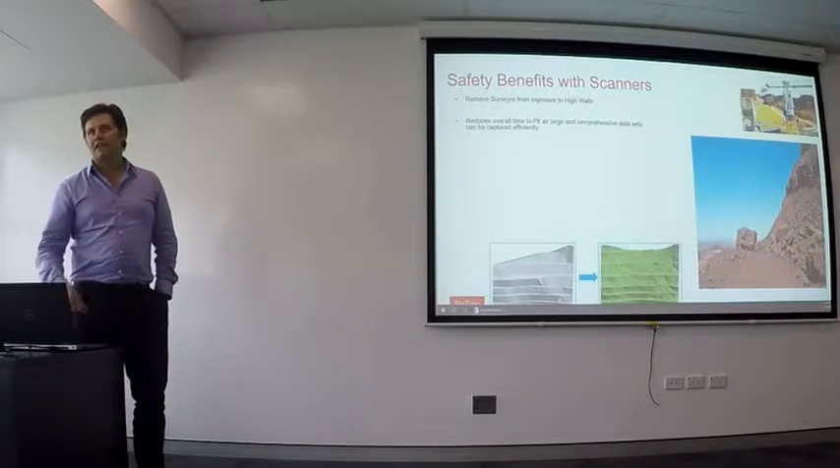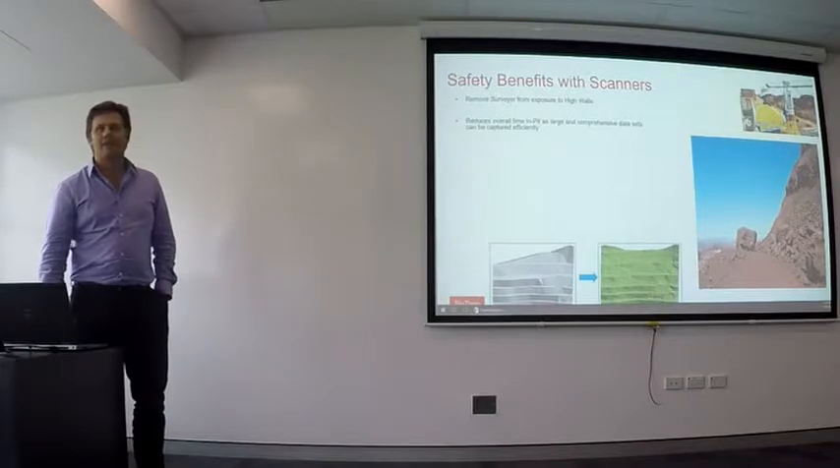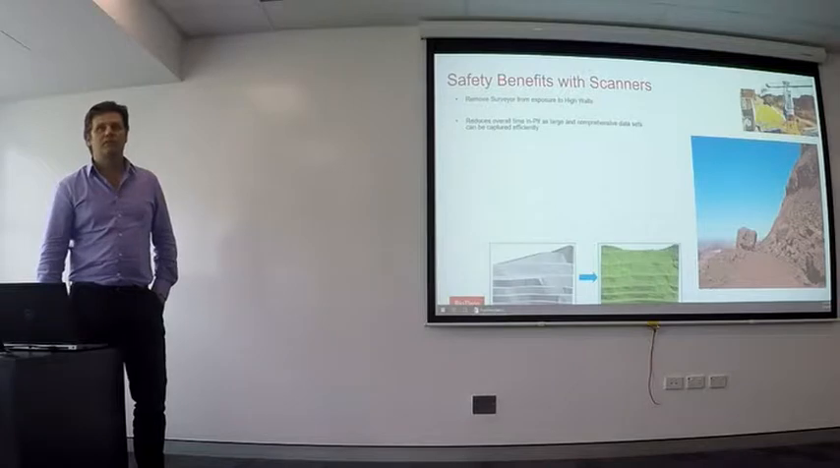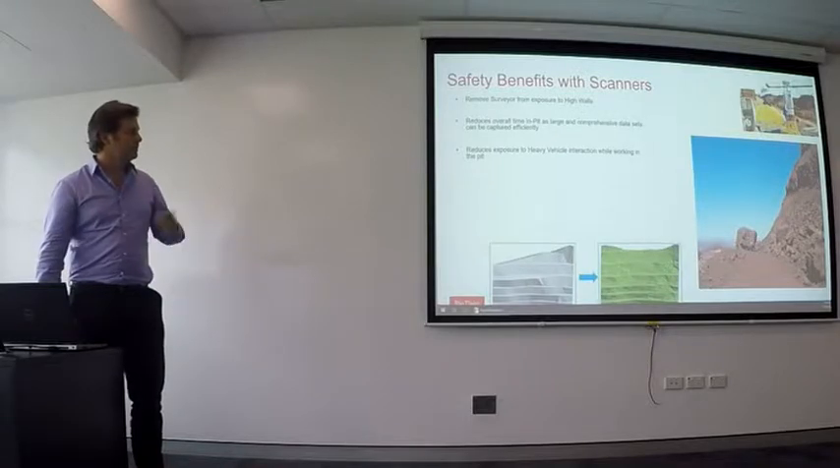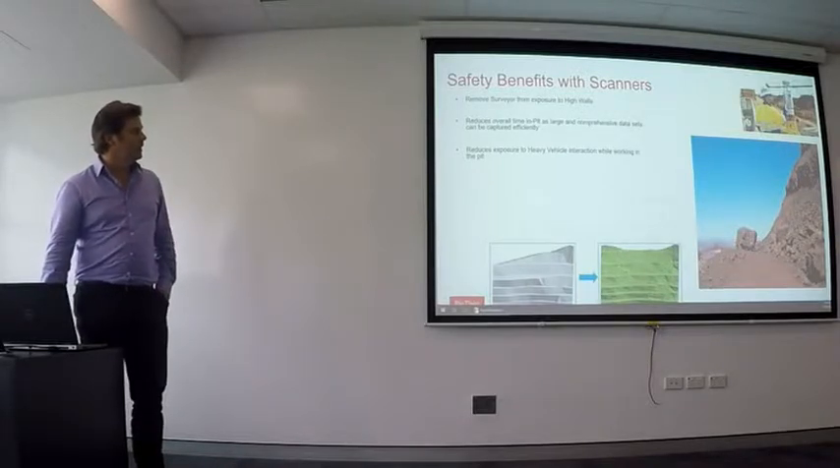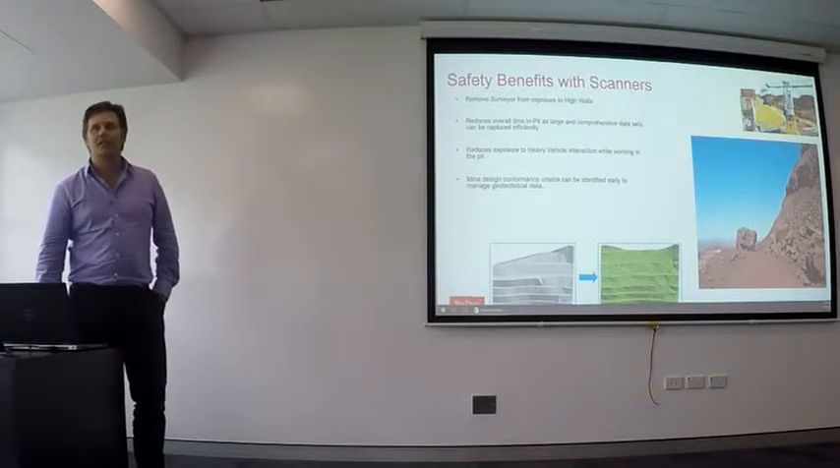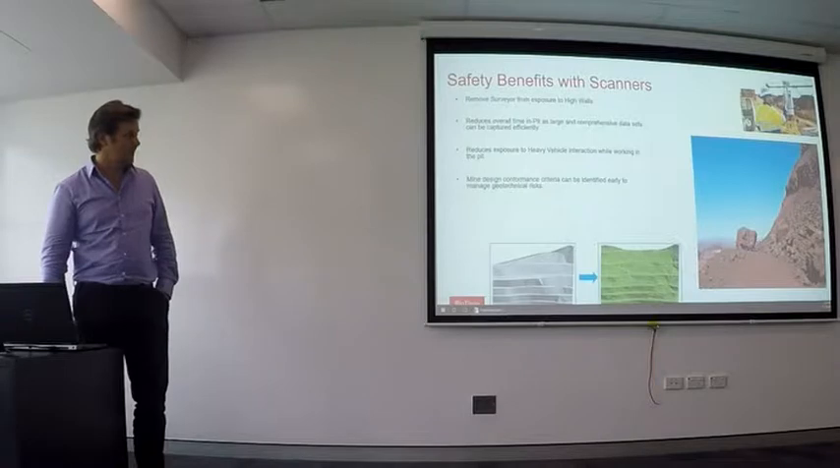It allows us to survey huge amounts of area quickly and outside of peak movements from trucks or dig units. It reduces our exposure from heavy vehicles, of course, and, like the picture at the bottom shows, gives a much more detailed picture of how the walls are performing in terms of excavation and geotechnical risks.